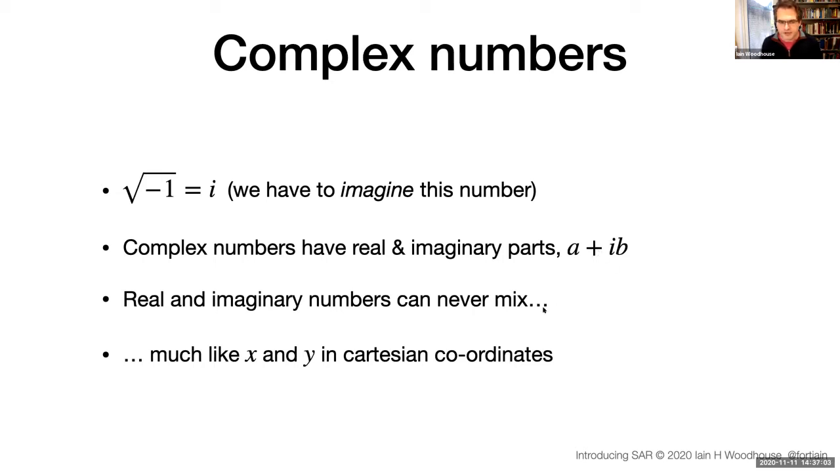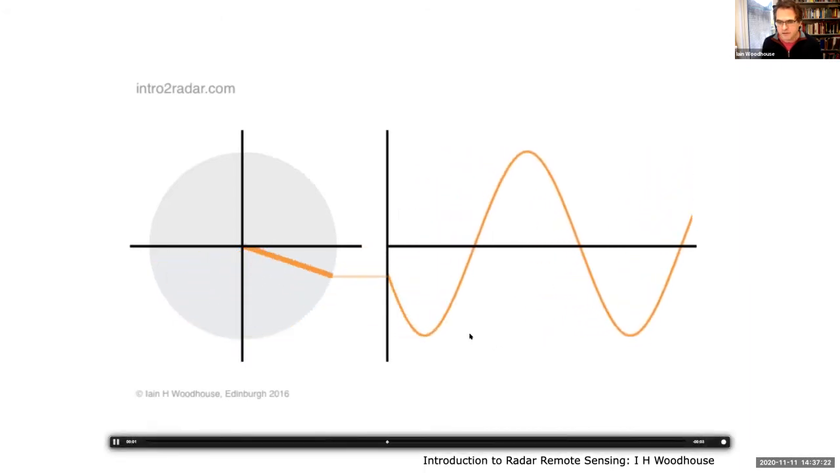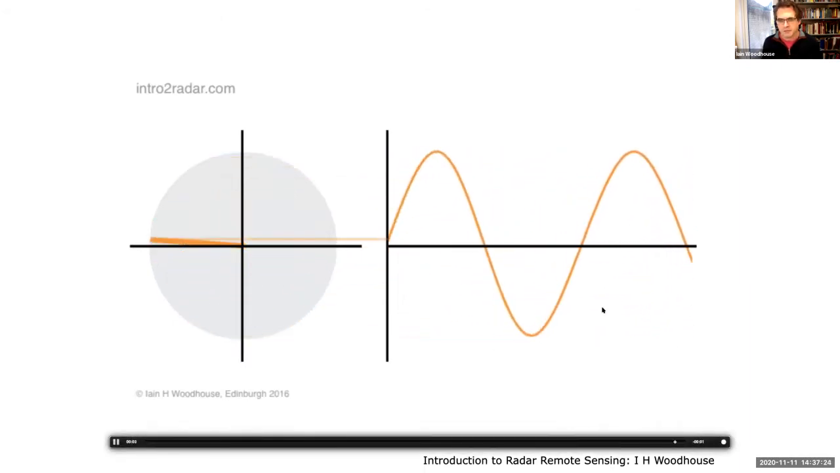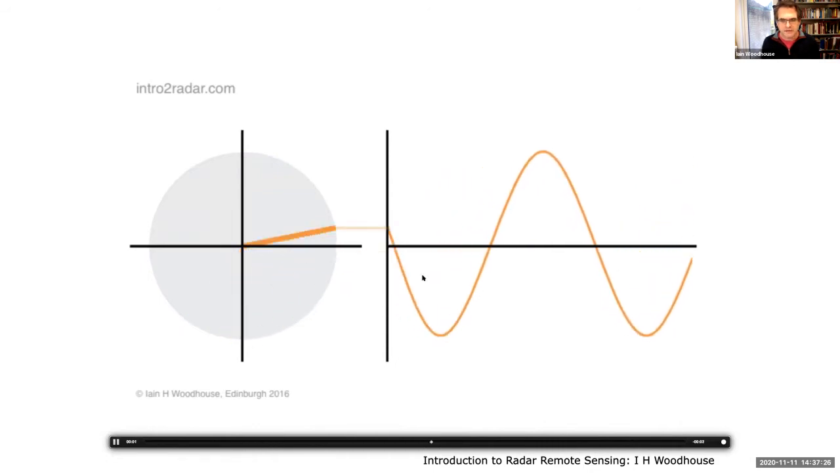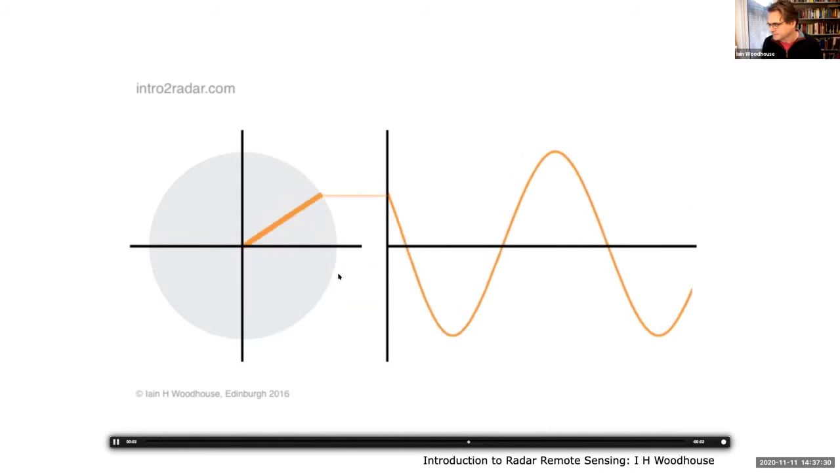And the thing is that with complex numbers, the real and imaginary components can never mix. They're not interchangeable. So you always deal with just the real part and the imaginary part separately. And that's very like how we deal with Cartesian coordinates. And on Monday, we looked at how we can use Cartesian coordinates to represent a wave. So a wave of a certain wavelength and phase is represented by this orange vector that's rotating round.